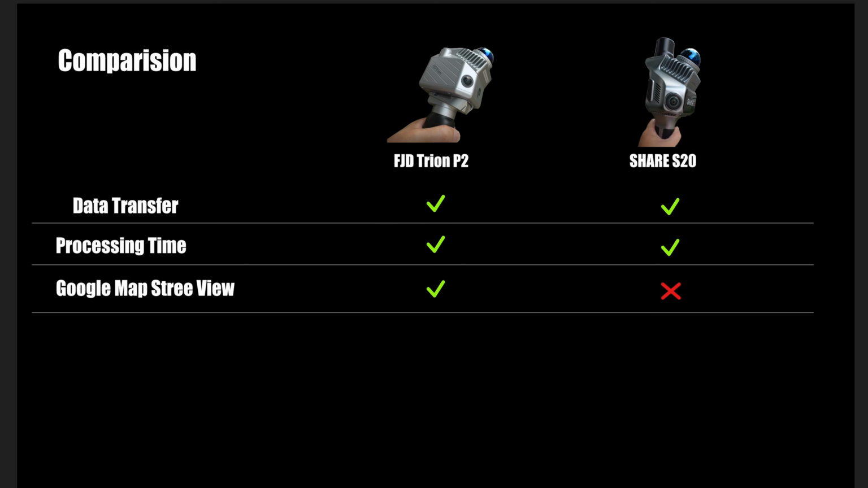The Trion P2 has the feature to fuse the image from the Insta360 camera and create a Google Maps style street view. The Trion P2 can train 3D Gaussian Splatting without any error, and the result, as you can see in this video, while the Share S20 still has no support for 3D GS.